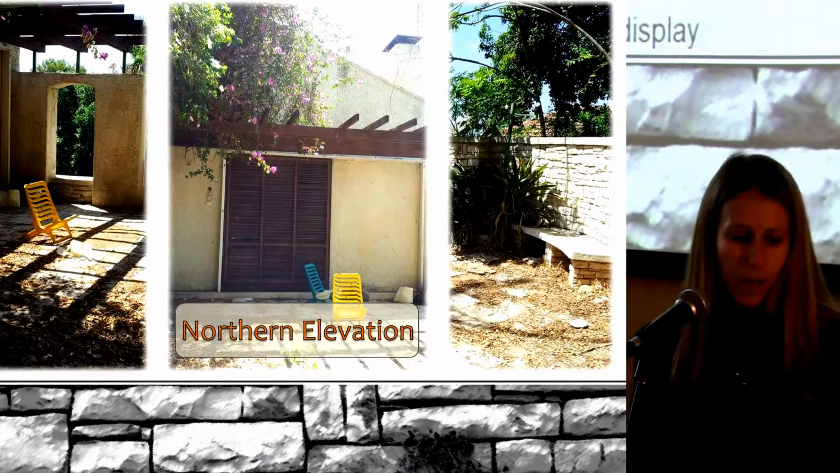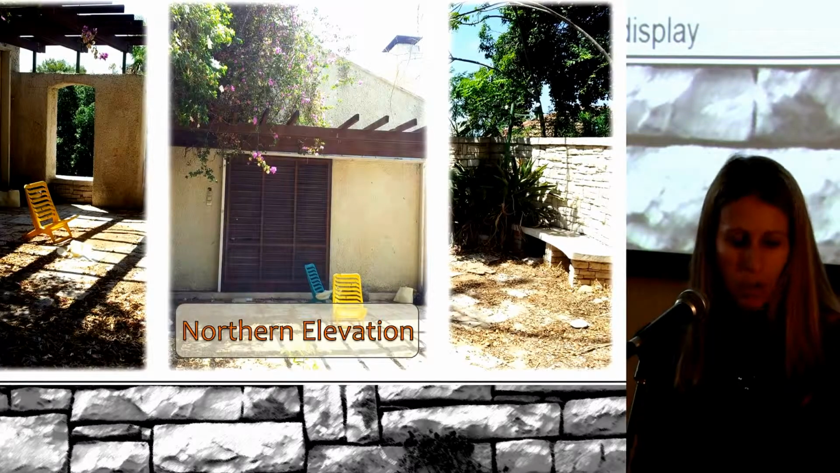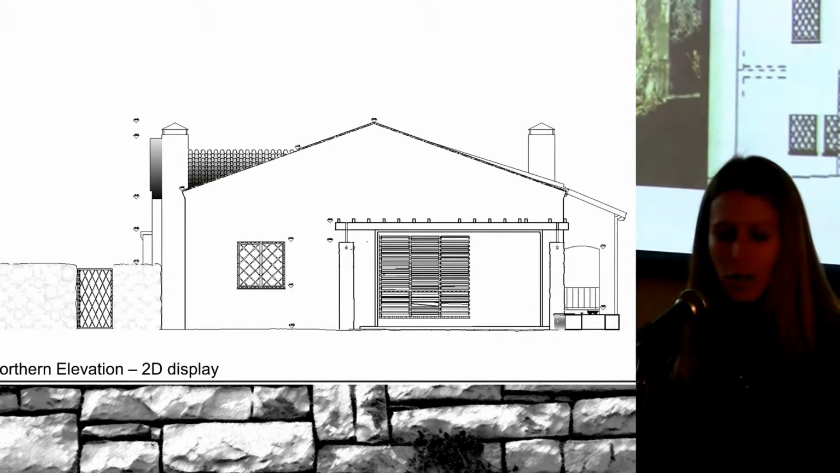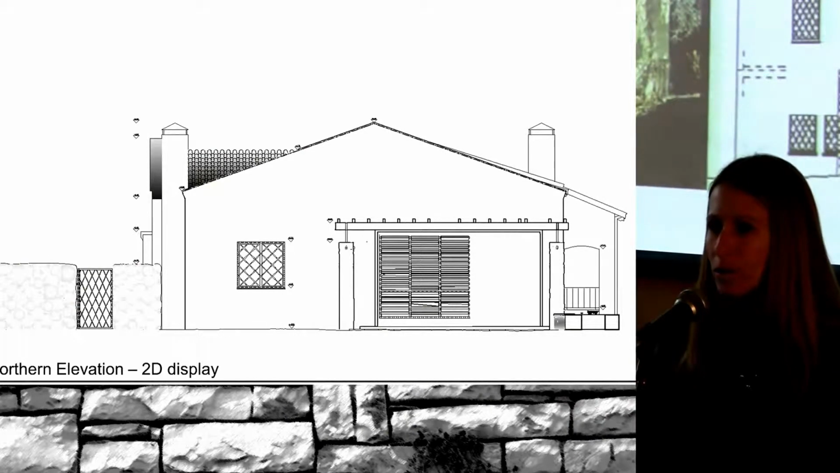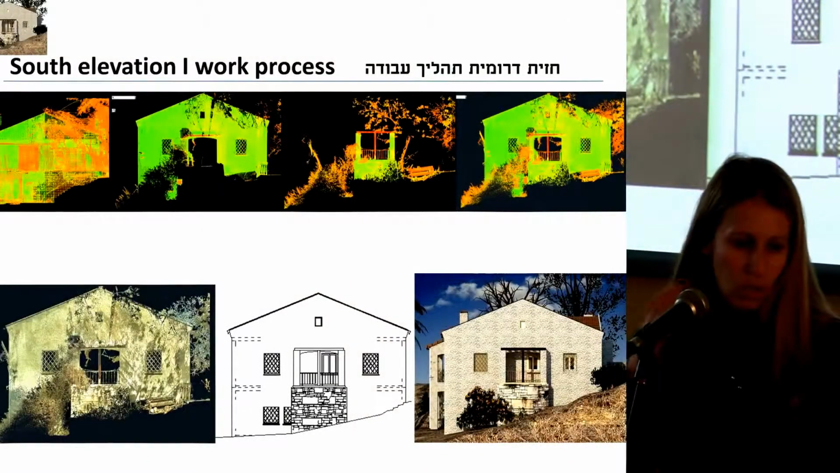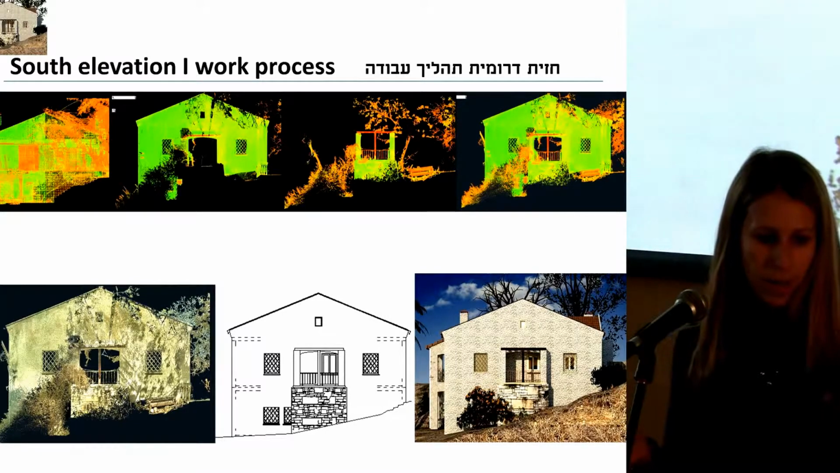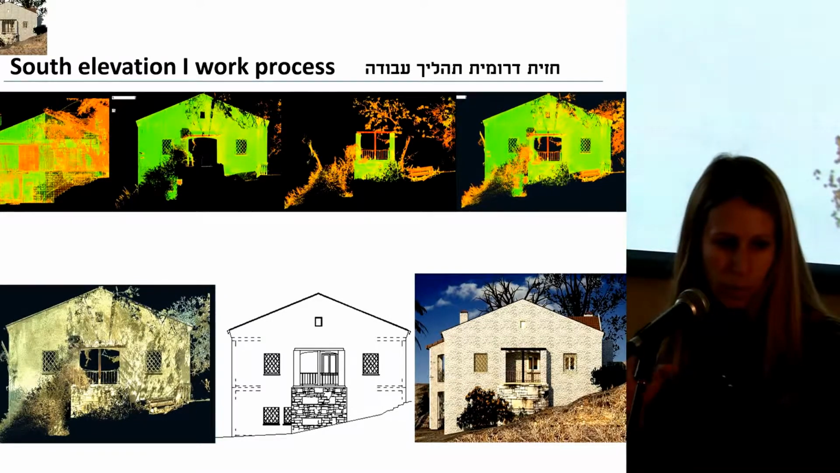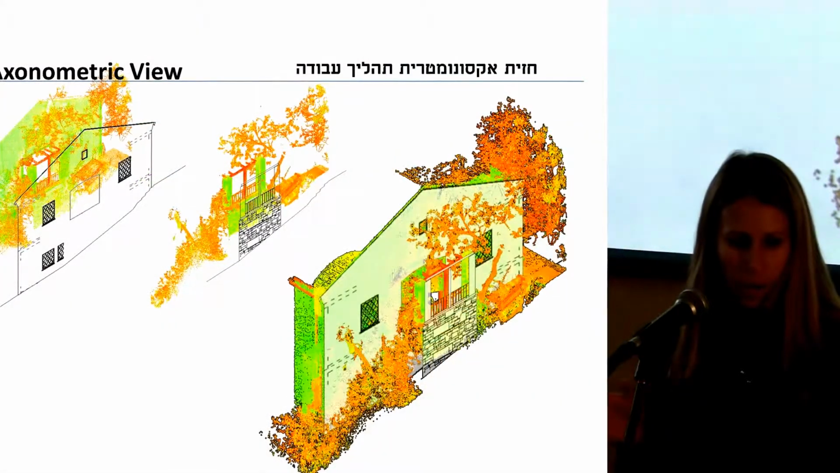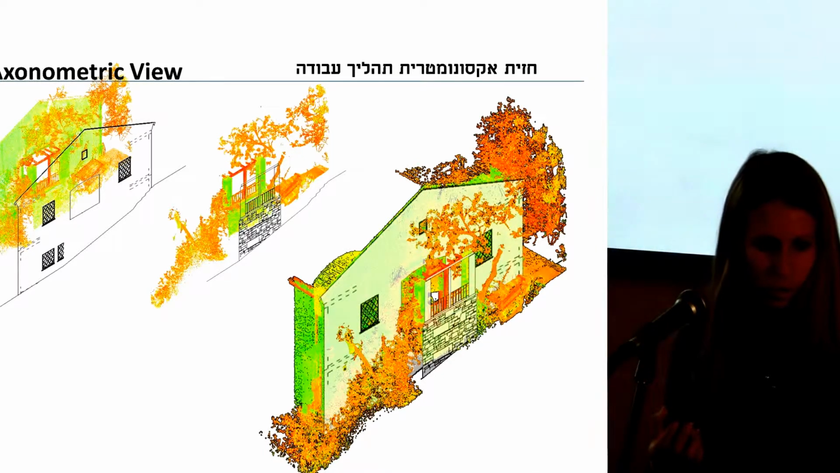And then we took each elevation of the building and we created two-dimensional drawings. This is already a stage in the post-processing where we interfere. The hand of the architect traces over the top of the point cloud to get out information. We can see here the point cloud superimposed with the two-dimensional drawings and the layering of the point cloud that we took to compile this elevation.